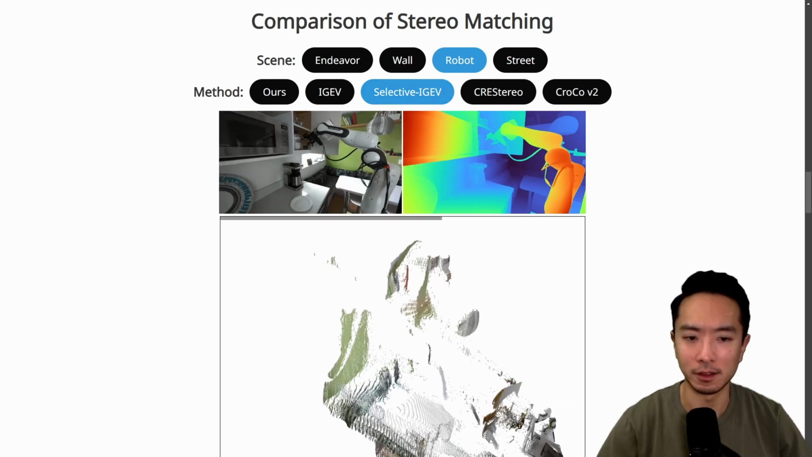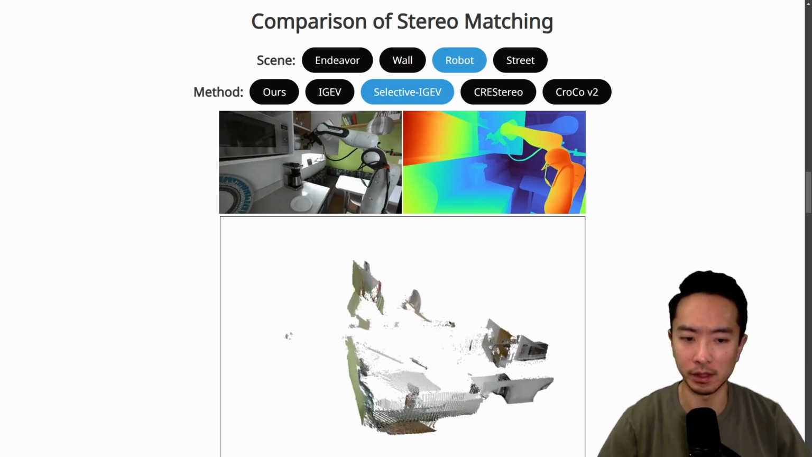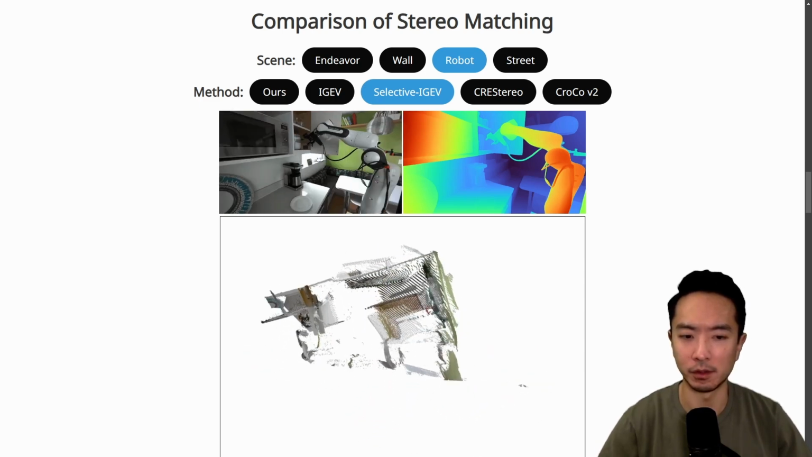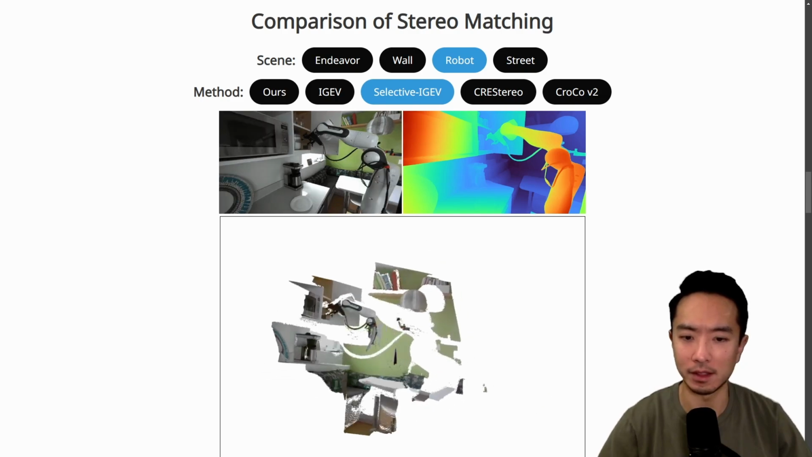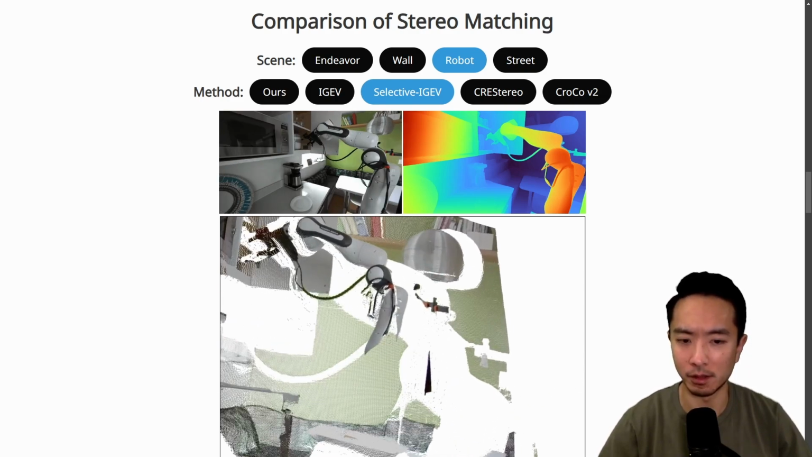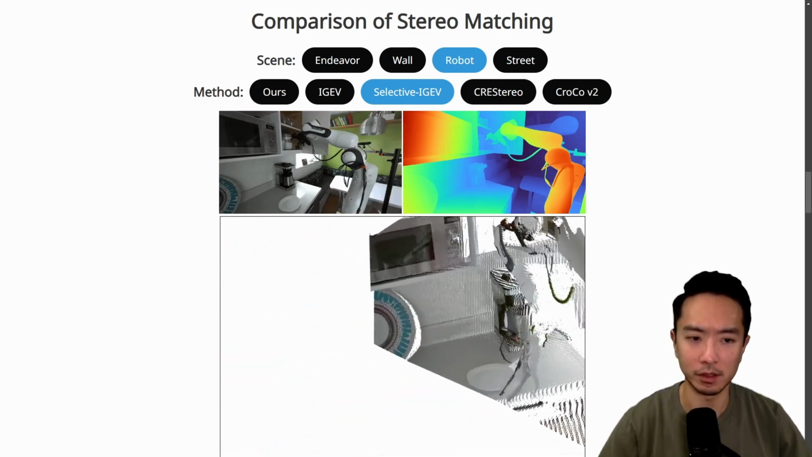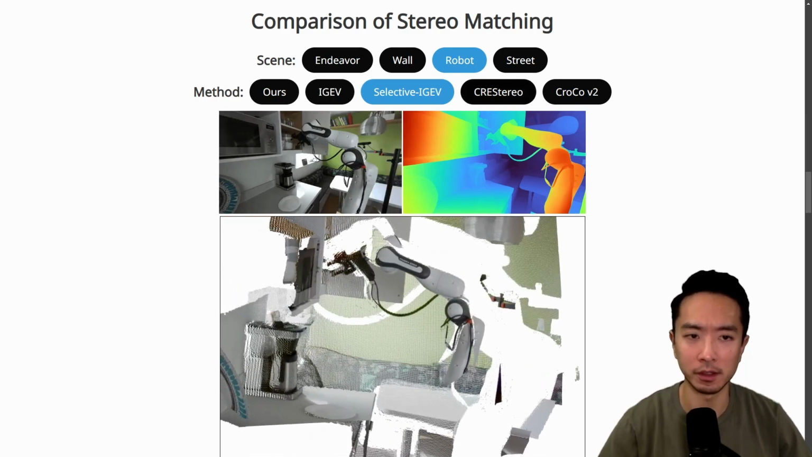This is a Selective IGEV. Let's see this one. This one tends to bring the shelves back a little bit more, but you can see the overall squareness of everything is not as good. But yeah, you can see here some of the robot arm and some of the details of that. We could compare that as well. I would say the arm right here looks okay.